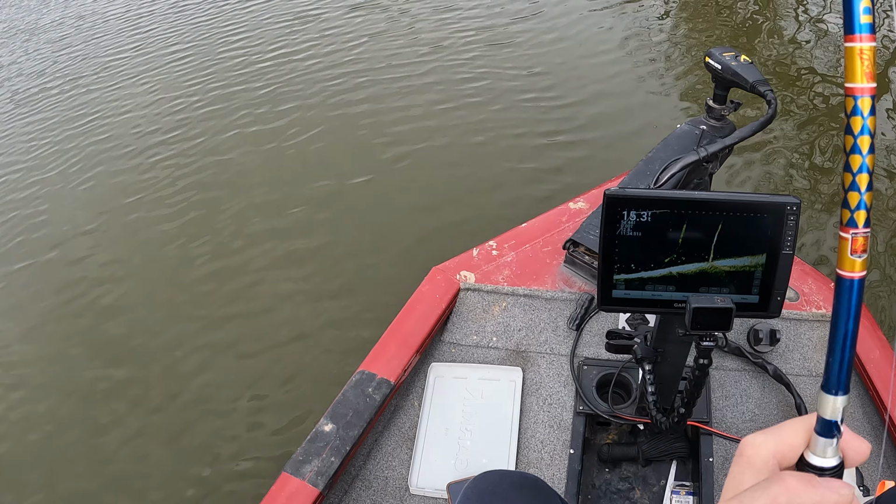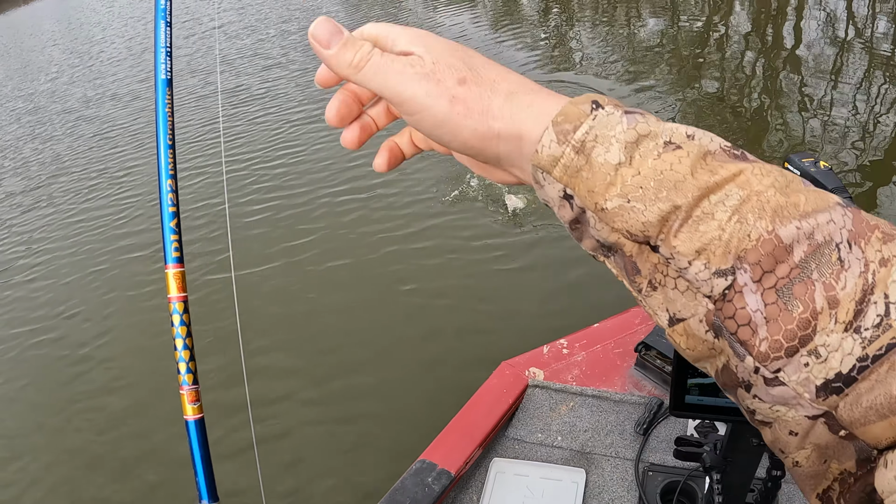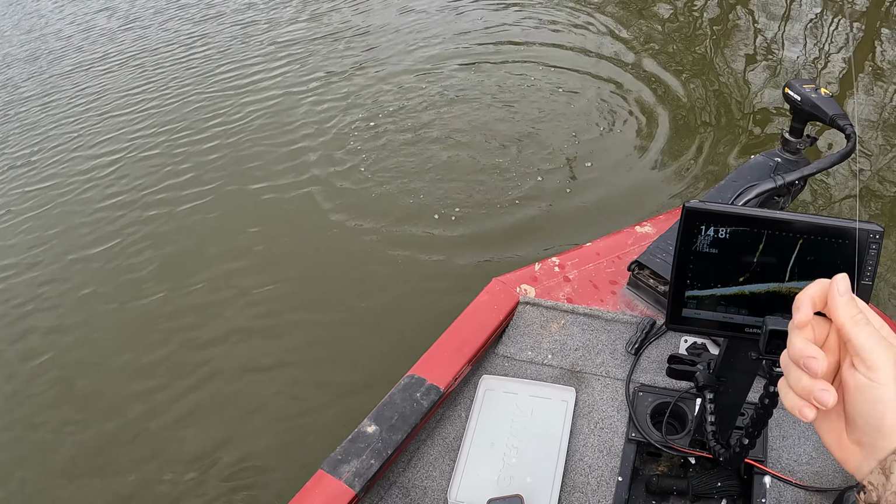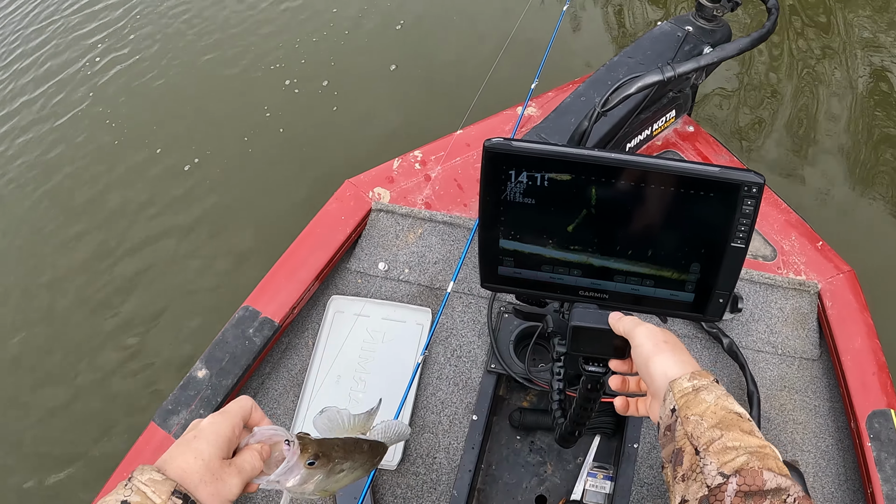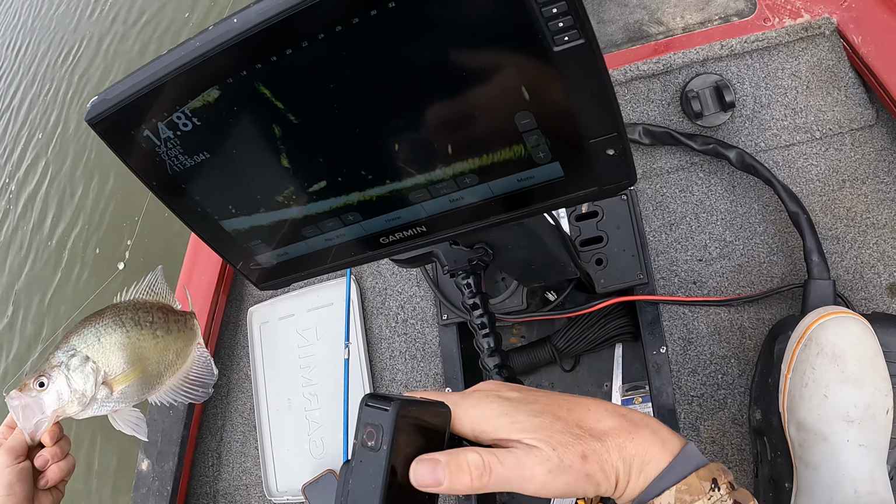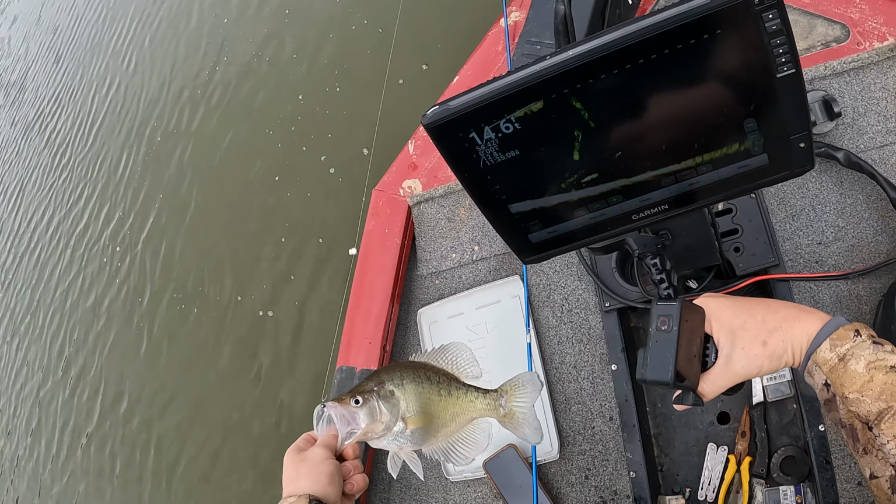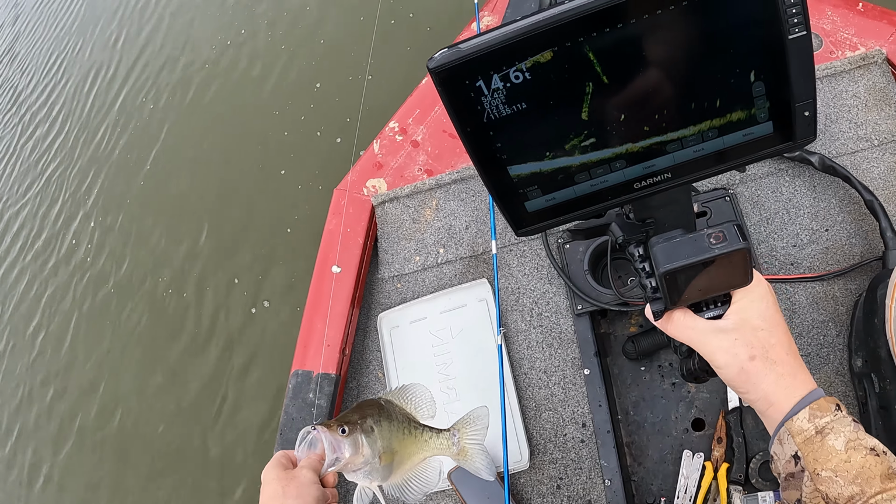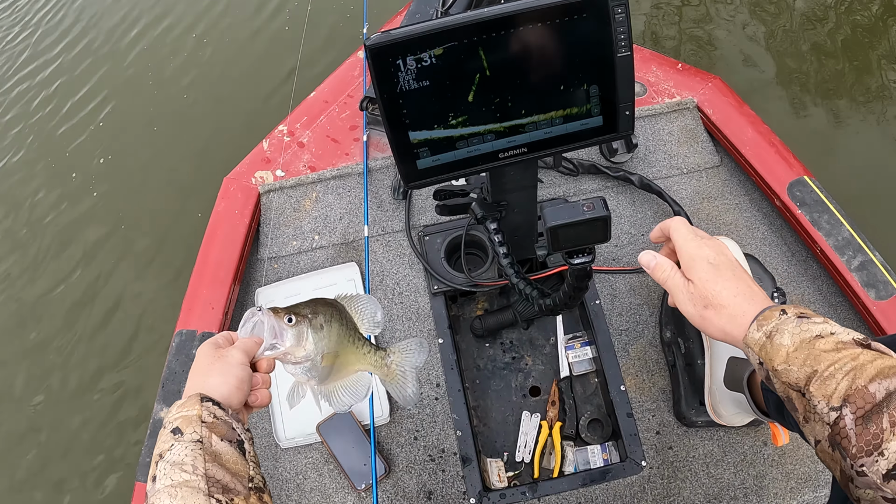There we go. Finally. That might not be a crappie. Oh, it's a big crappie. Golly, I had to fight with that guy to get him to bite. Look at that. Really, really nice fish. That's nearing a 2-pounder. I don't have my scale, but that's gonna be in the ballpark of a 2-pounder.